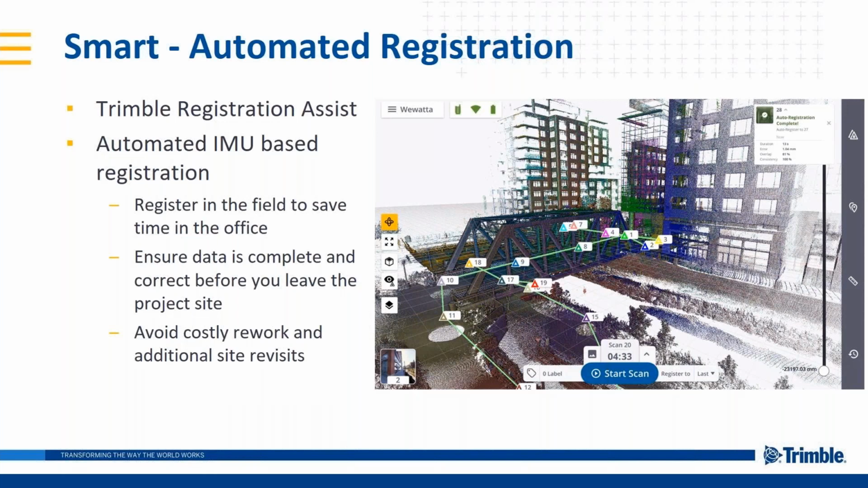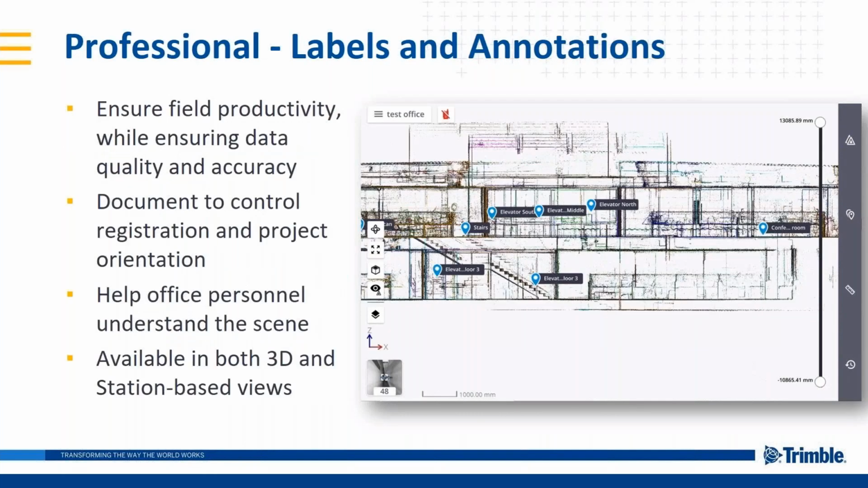Not always the last station. You can manually change it to register to whatever station you want. It could be the closest one, or maybe you need to go someplace completely different in the project because you have access, and scan there for a little while and then come back. You can create what we call registration sets. But this ability to have the registration in the field, again, gives you the peace of mind that you know that the data will come together back in the office.